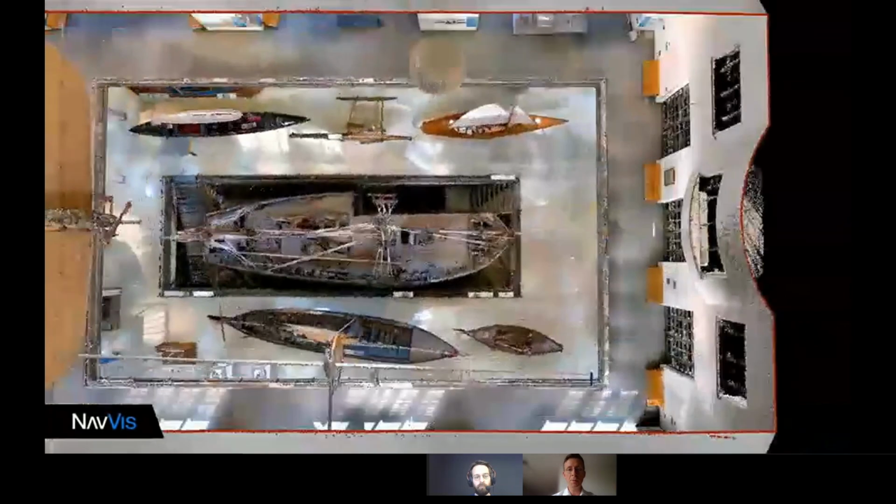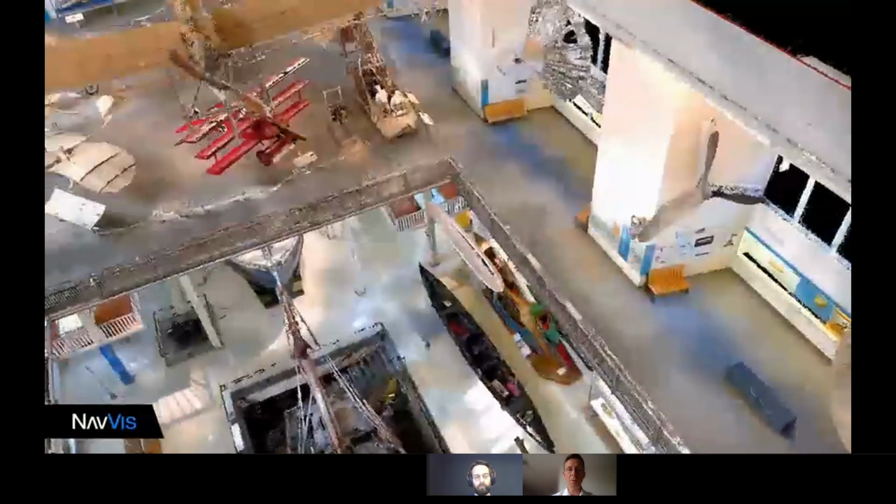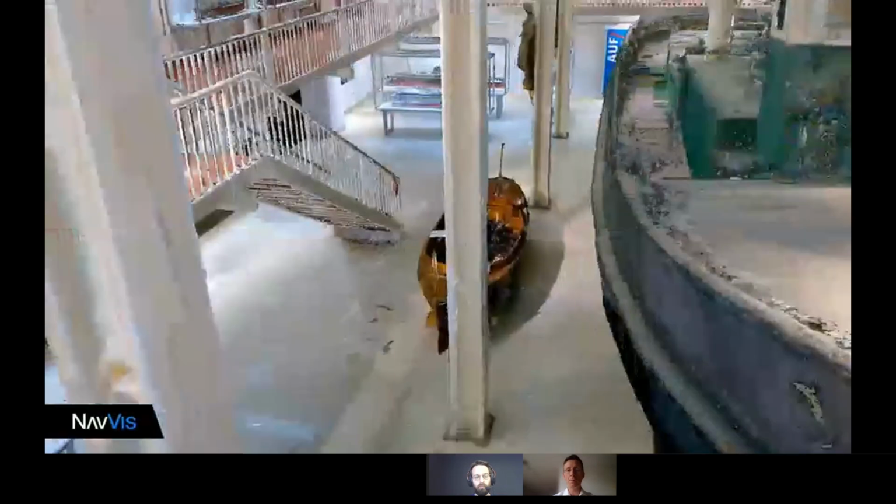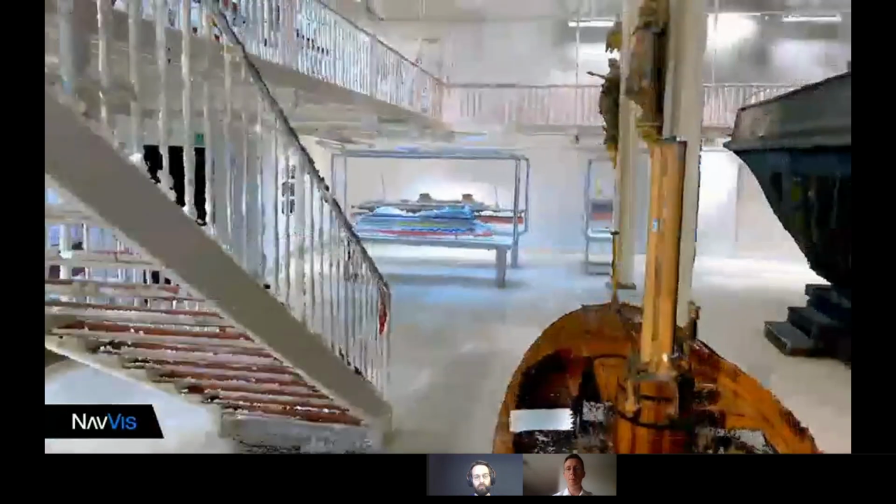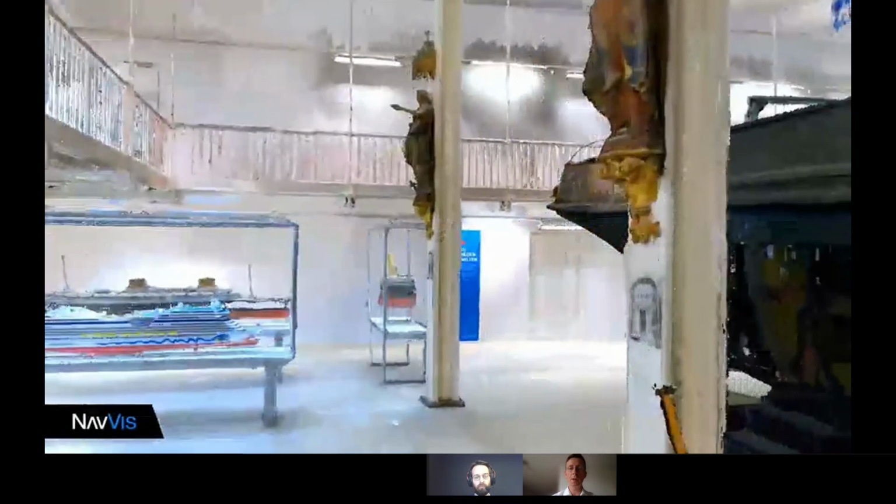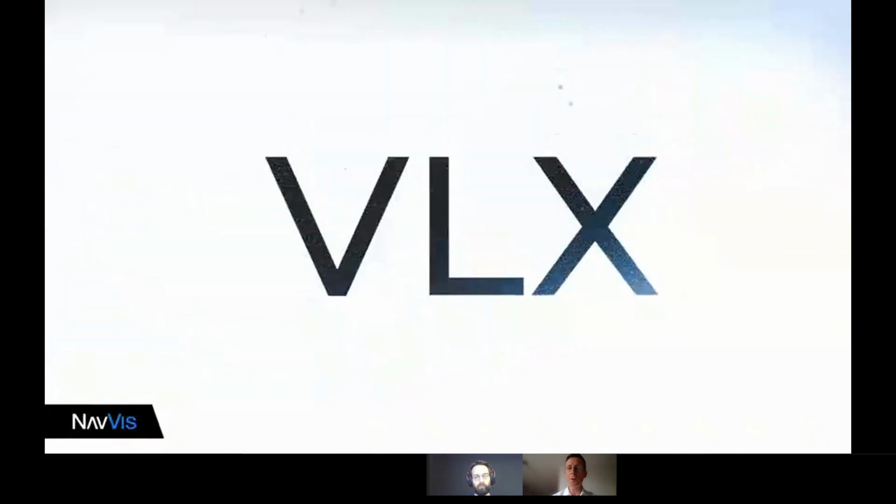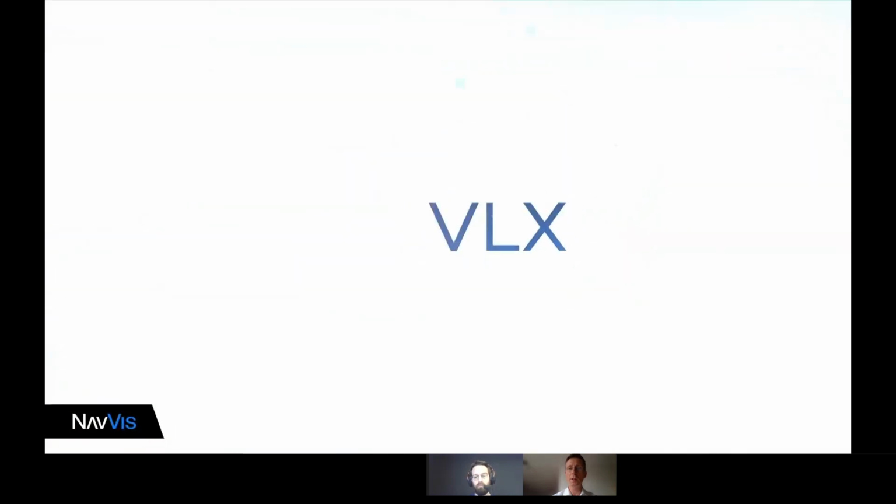As you can see here from what we call this point cloud fly-through, the result of the data is a very complete scan representing the whole geometry of the building that has been scanned. And you can see here that you will get really all the details.